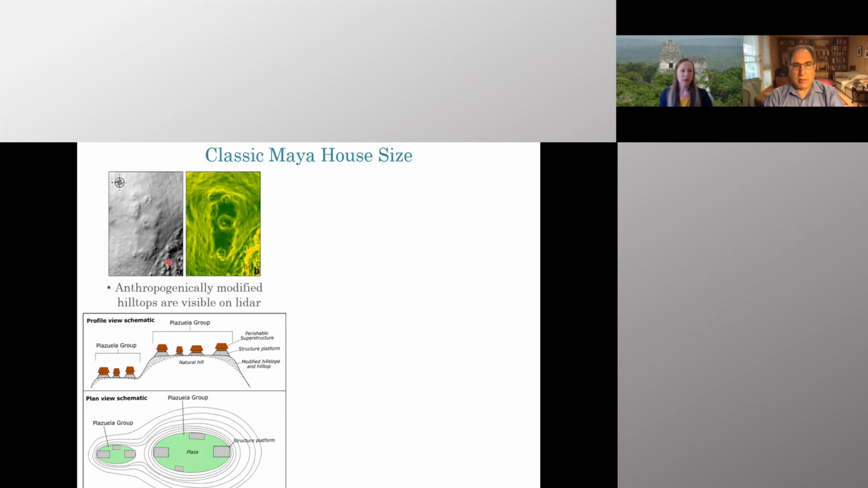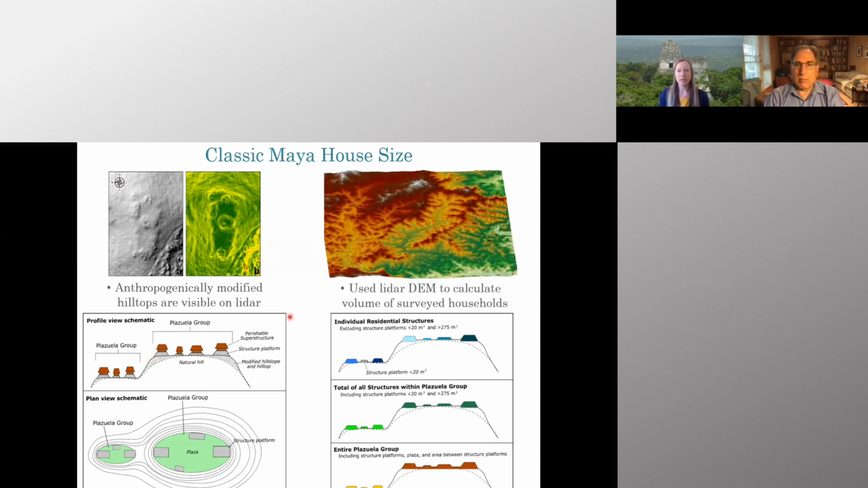So here's a hillshade model, and you can kind of see where these plazas and house mounds are, but on the slope model here, you can really nicely see these flattened hilltops and spaces that would have been used for day-to-day activities. In this profile schematic, you can see where the natural hill is, and that the edges of the hill would have been built up to create a larger living space for these classic Maya houses to be located on. Using that premise, we use the LiDAR data to create the LiDAR DEM to create a TIN to calculate the volume of surveyed households.